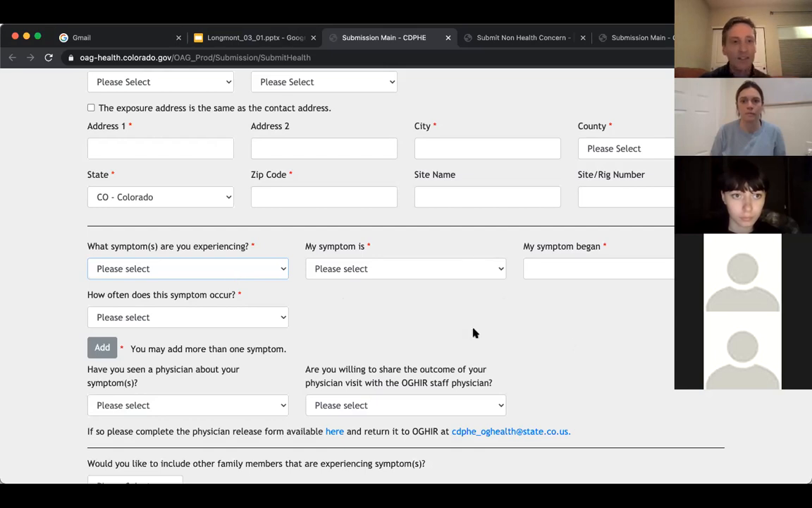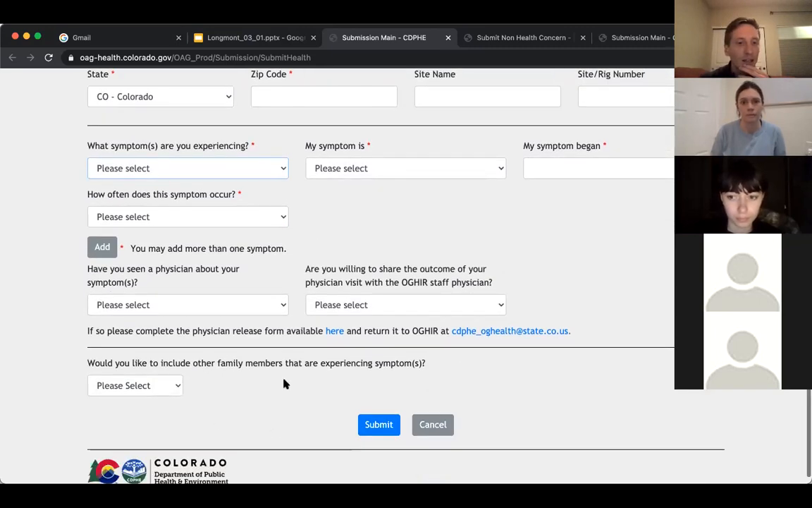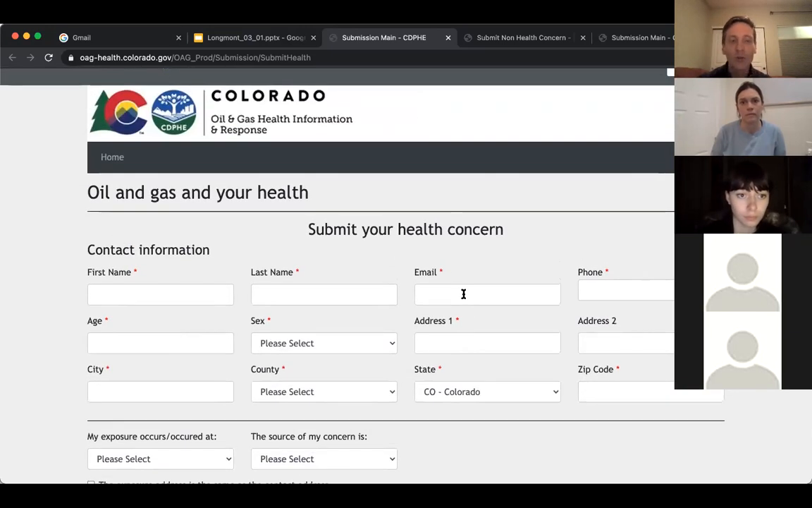And so after you select your symptom, and you can add multiple symptoms, as many as you want, you just give a little bit of information about how often it occurs, when it began. And then you can provide whether or not you've talked to a physician about the symptoms you're experiencing or your concerns, and then add other family members to this form. So this is the health complaint form. And I'm going to show you the other form really quickly and get through a couple more slides, and then we can have a broader conversation in case there are questions, and I can always return to these forms.